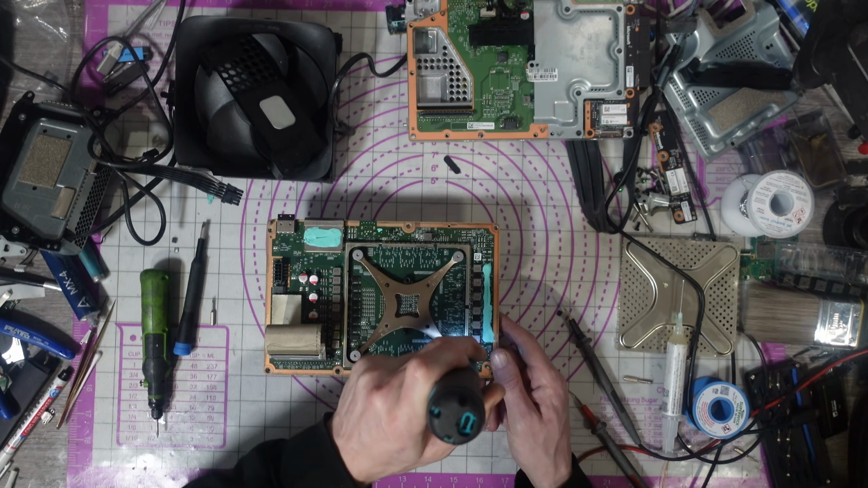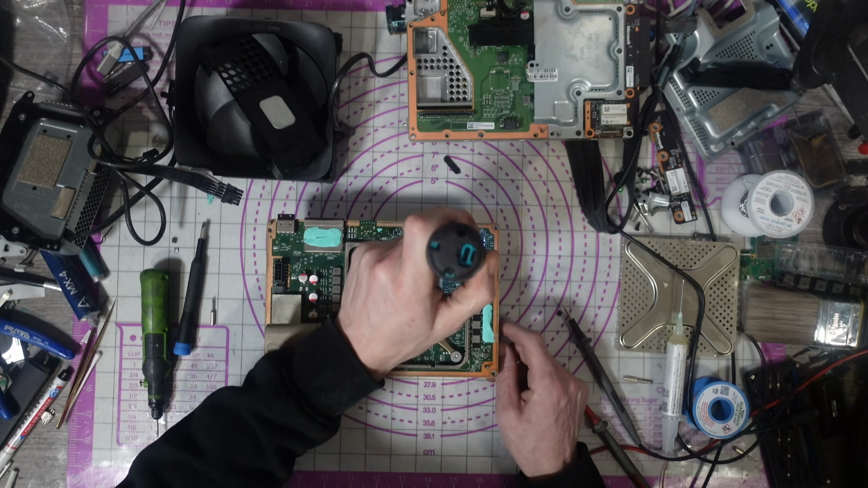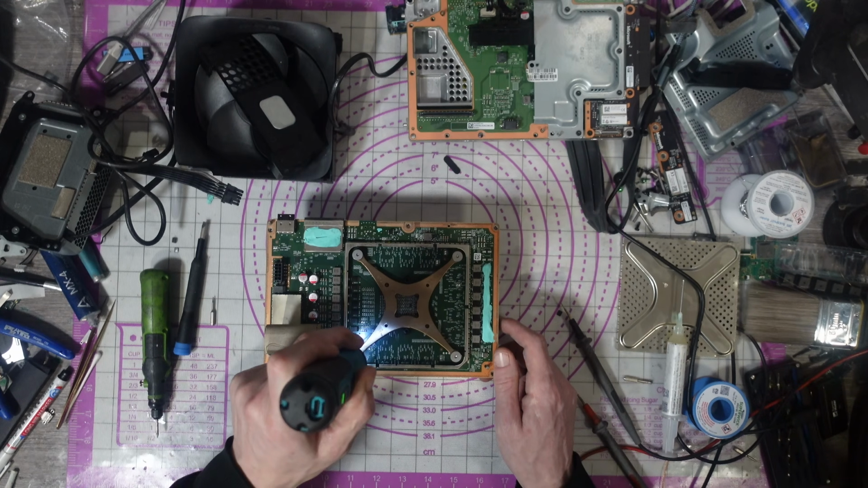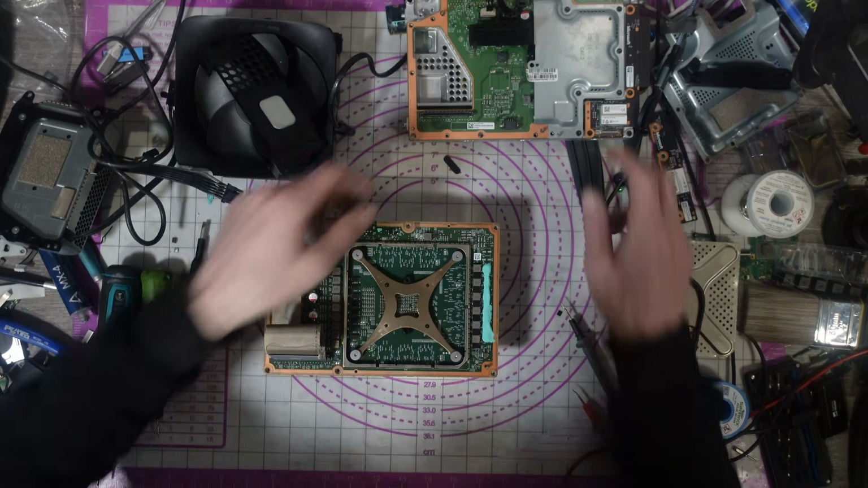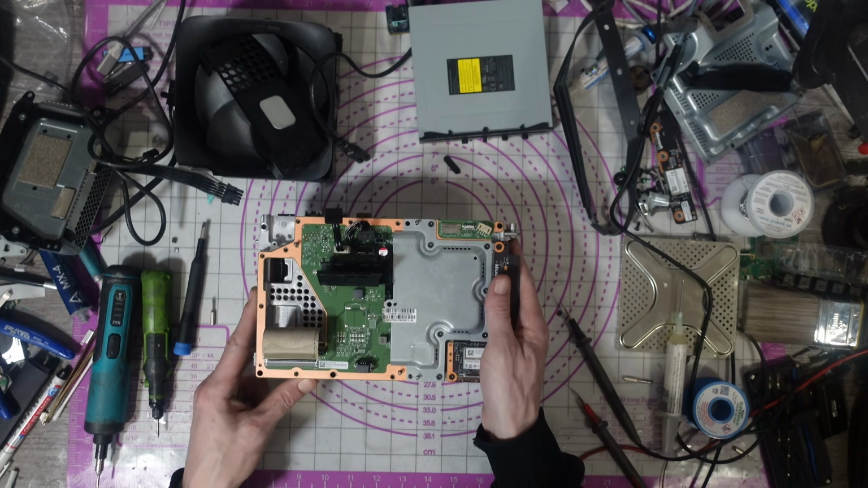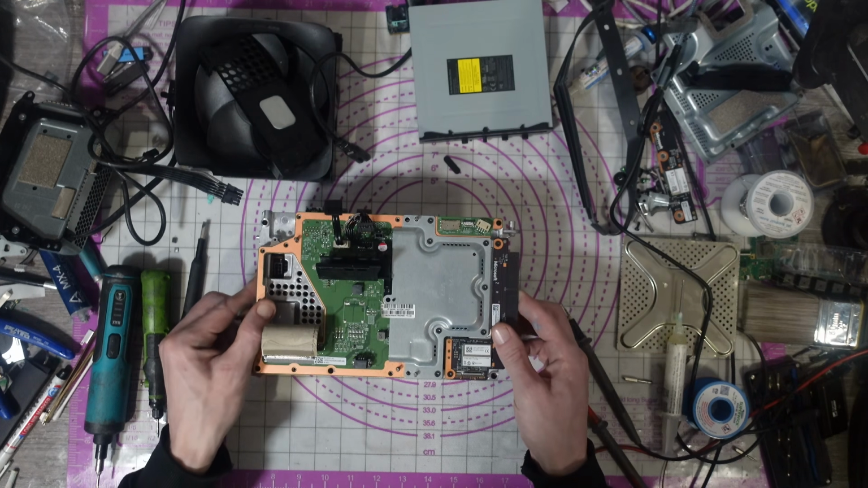I don't really look up the schematic for these circuits, ever. When I first started working on these, we didn't have the schematics for them. They got leaked online, but we didn't have them at the time. So I was doing all of my diagnostic work, all of my fault finding without schematics, and I kind of just got used to the circuits and how they work and how they operate anyway. So yeah, I just tend not to use the schematics.